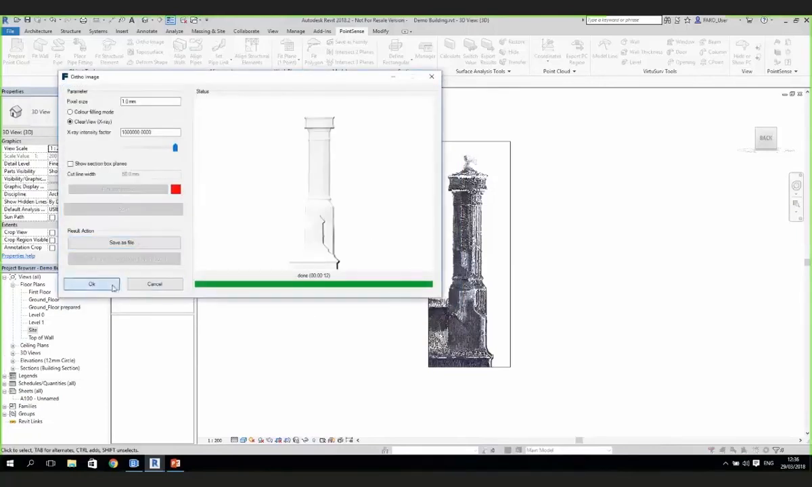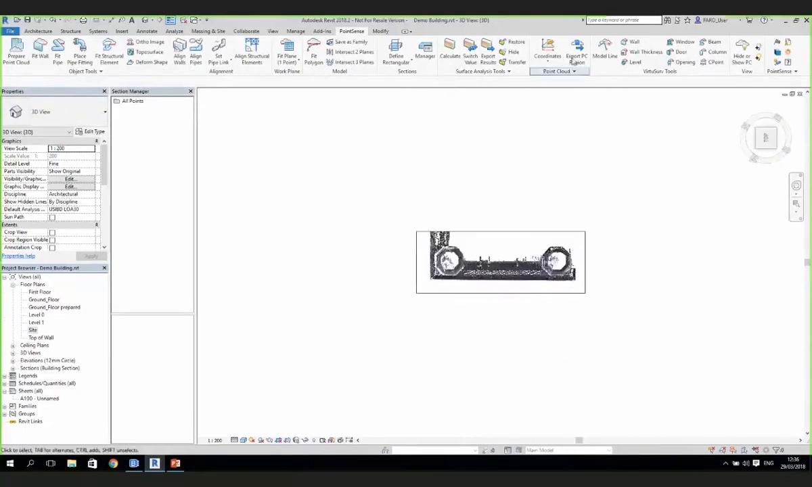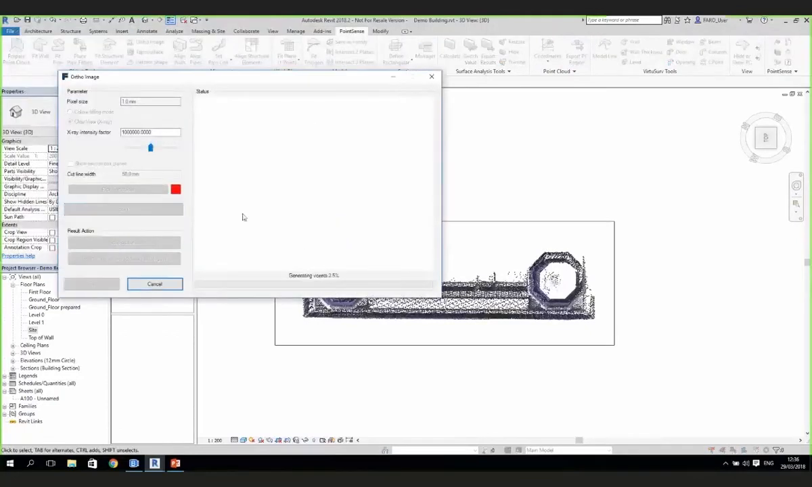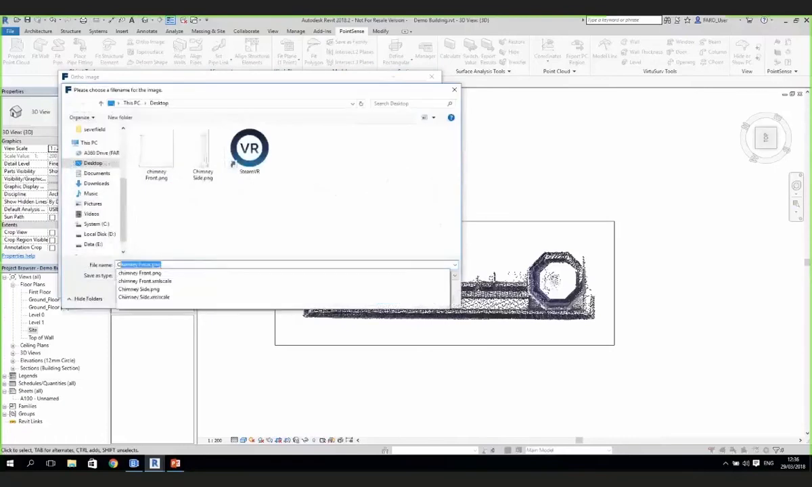And we'll just do one more, guys, to show you the top view, and then we can also use this export PC region to take that actual point cloud out into the family template as well. So we'll run this chimney top, and we'll save that again onto the desktop. There we go. Save as file. Save that on the desktop, chimney top.